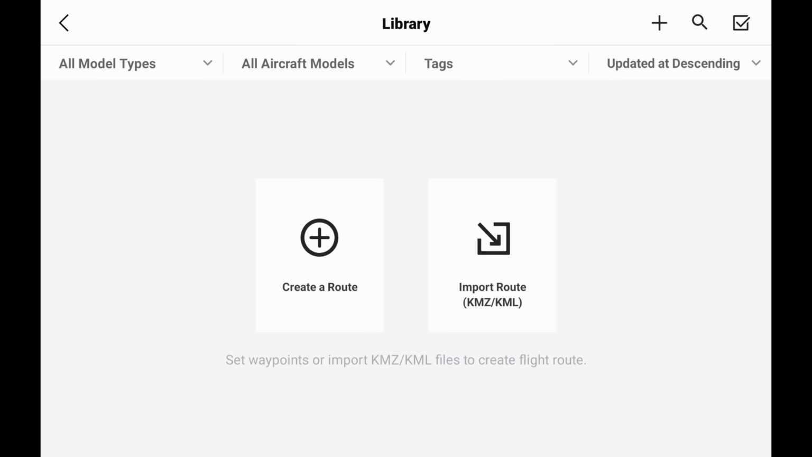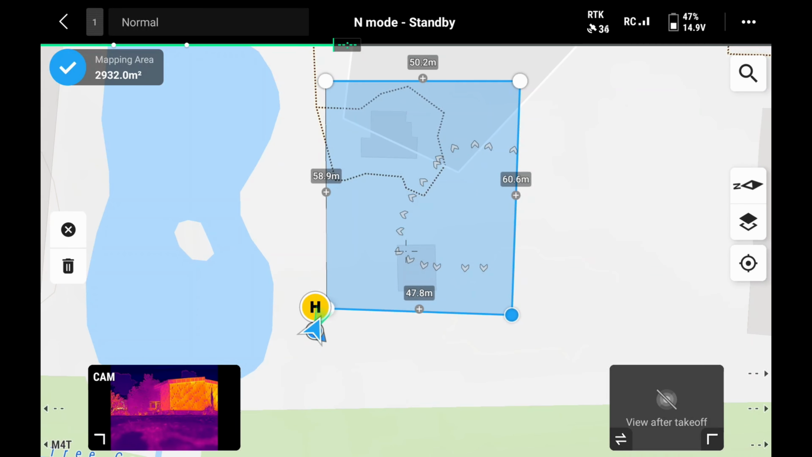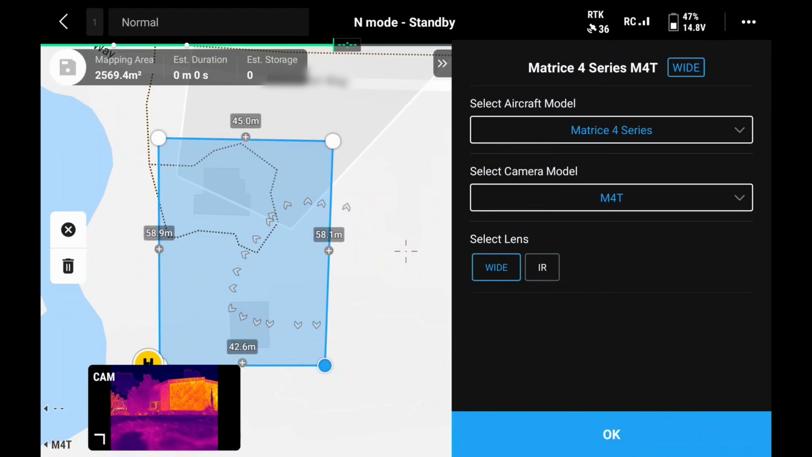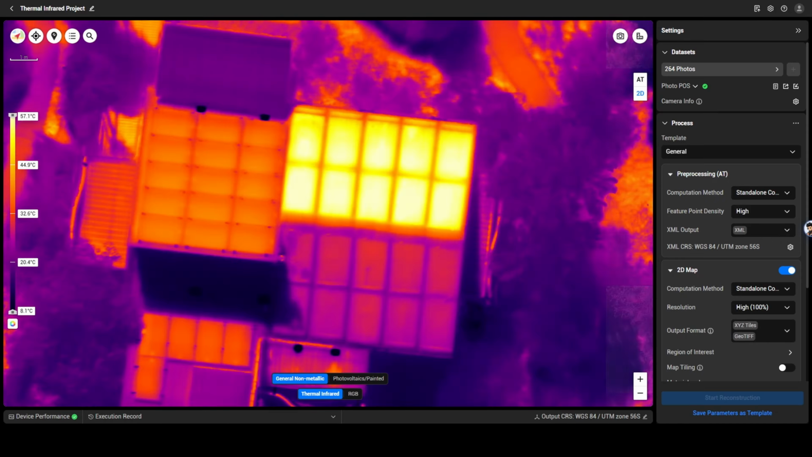We now want to set up our flight route to plan our mission. So we'll select a 2D area route for this mission. We'll knock up an area around our houses with enough margin either side to ensure that we have sufficient overlap through our point of interest, which is the solar panels. Once we're happy with our area, we need to select both our wide visual light camera and our infrared thermal camera. This is because DJI Terra performs aerotriangulation on our visual light cameras and then applies an internal offset to overlay our infrared thermal images.